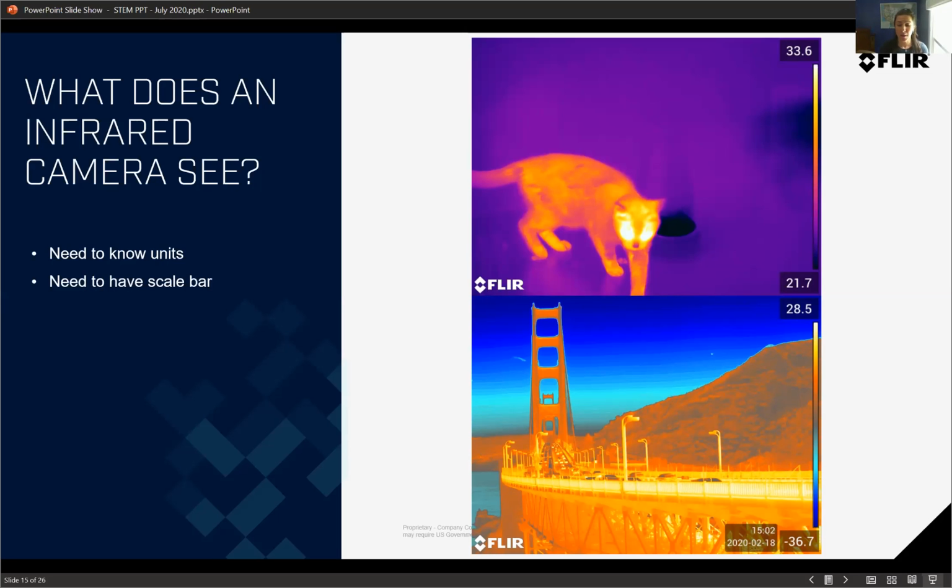And then the picture at the bottom my friend took in San Francisco of the Golden Gate Bridge has a much wider temperature range. The whitish yellow color is 28.5, so you know it's a warmish day. But then the very bottom is minus 36.7, so that's below freezing. 0 on the Celsius scale is freezing. So how could it possibly be that cold? Well, if you look at where the blue is, it's actually the sky, right? And so there's no infrared or very little infrared being reflected from the sky. You can see there aren't any clouds. I think this was even at nighttime when he took this picture. So it looks very cold.